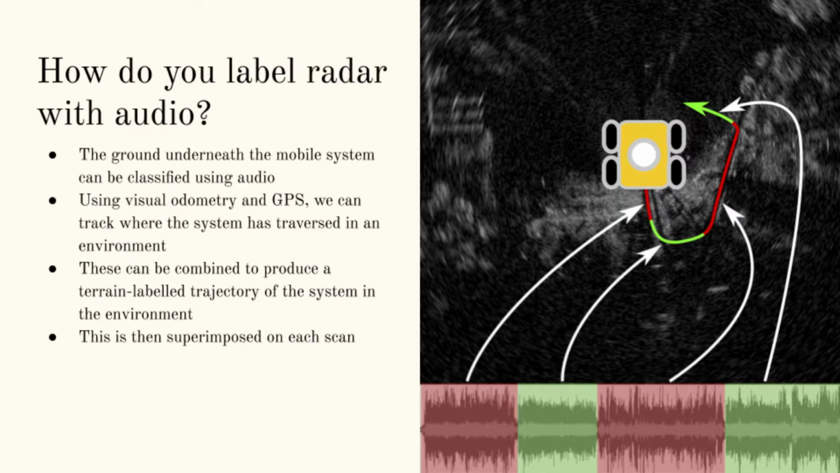So how exactly do we use a one-dimensional audio signal to label a set of 2D radar scans? We know what type of terrain the mobile system is travelling over at any one time by classifying the audio stream, but we can also track where the system has traversed in the environment by using a combination of GPS and visual odometry. So we know where the system has been and at what times, and also we know what the terrains were at any given time. By combining these, we get a terrain-labeled trajectory of the system in the environment. This labeled trajectory can then be superimposed over each scan in order to label them.